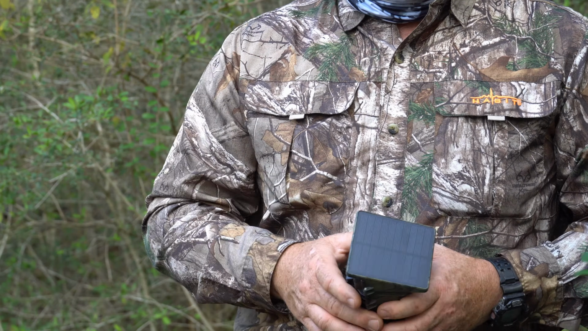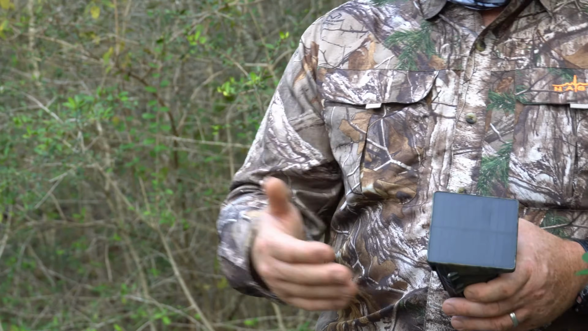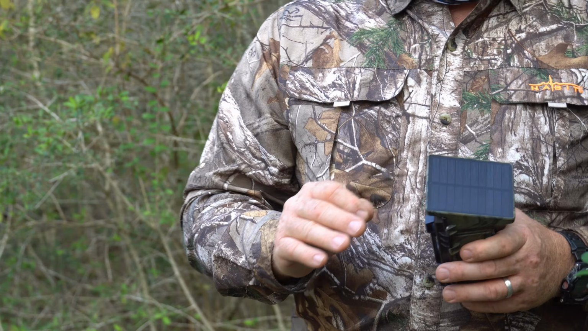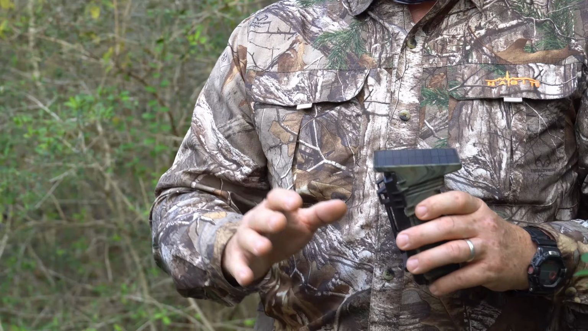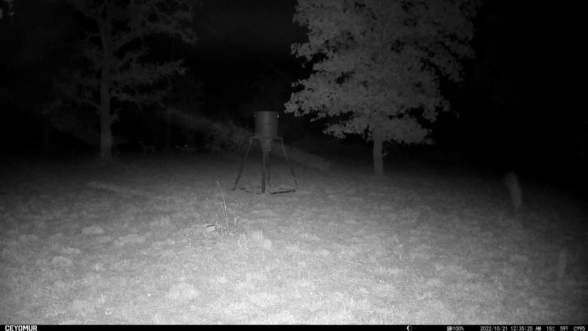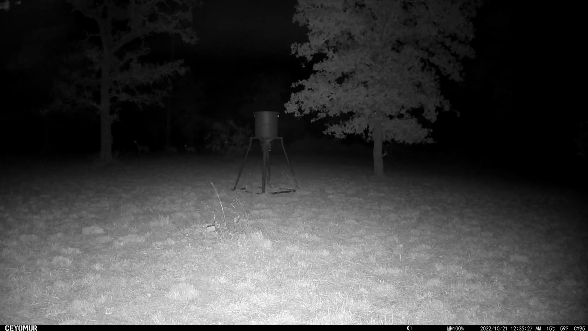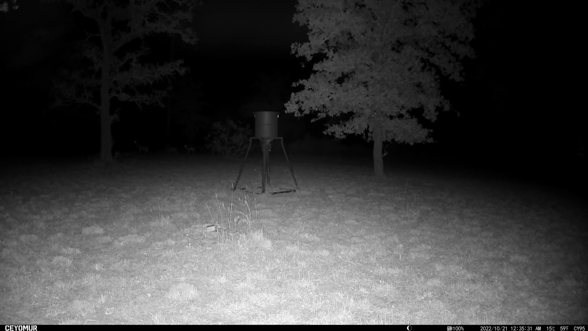Okay, so I'm going to show you a video of some deer walking at about 35 yards at night, so you can see basically the range of the usability of the infrared light. So here we go. As you watch in this video, you can see those deer are about 35 yards away. They're in between the bush and the telephone pole, and you can see them.